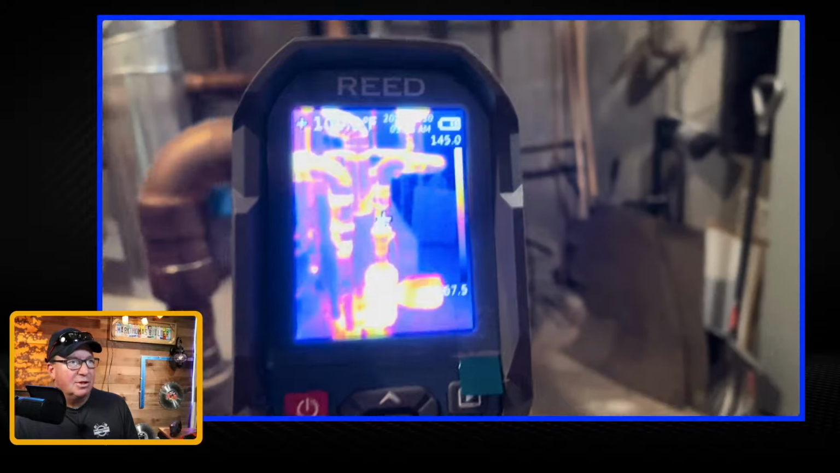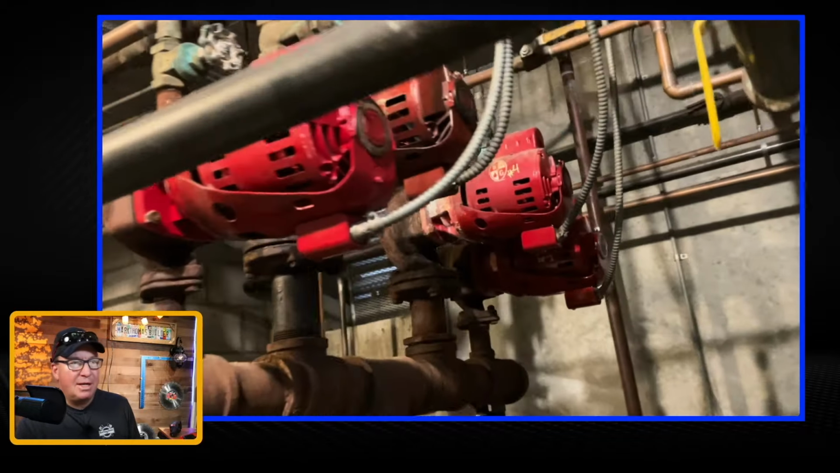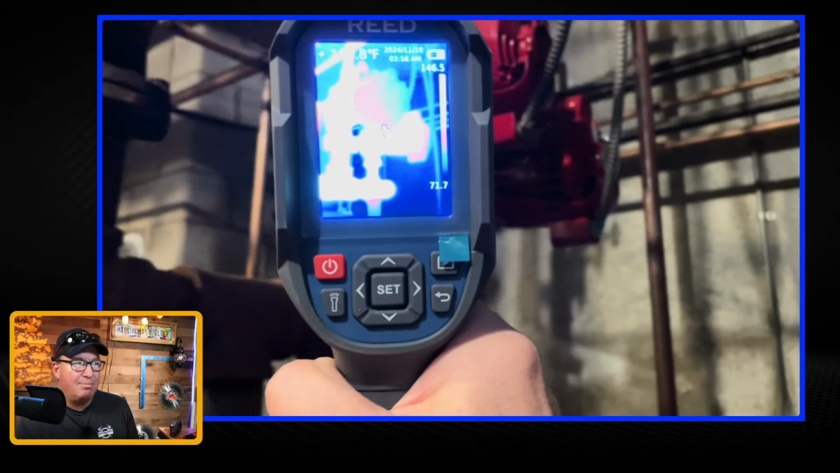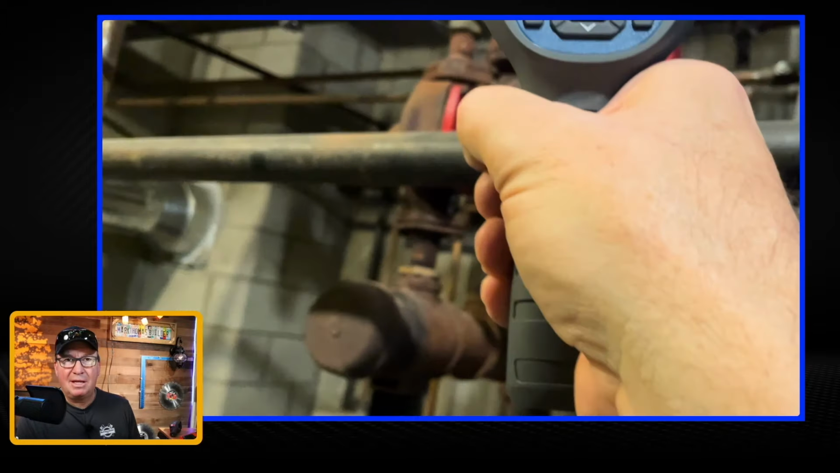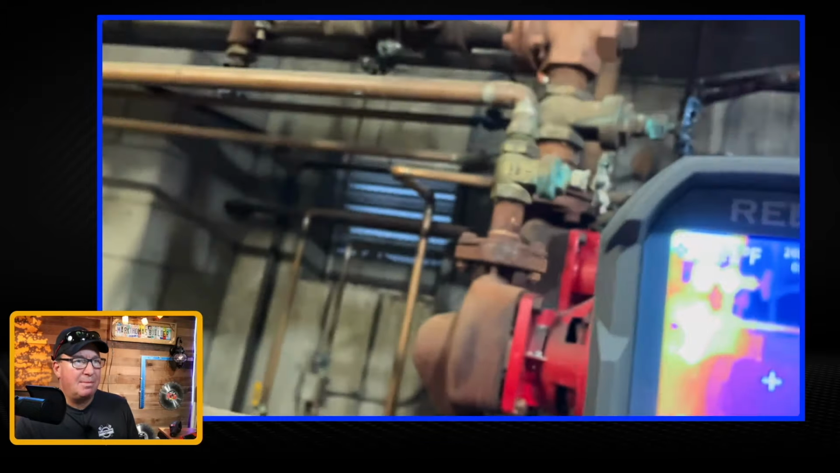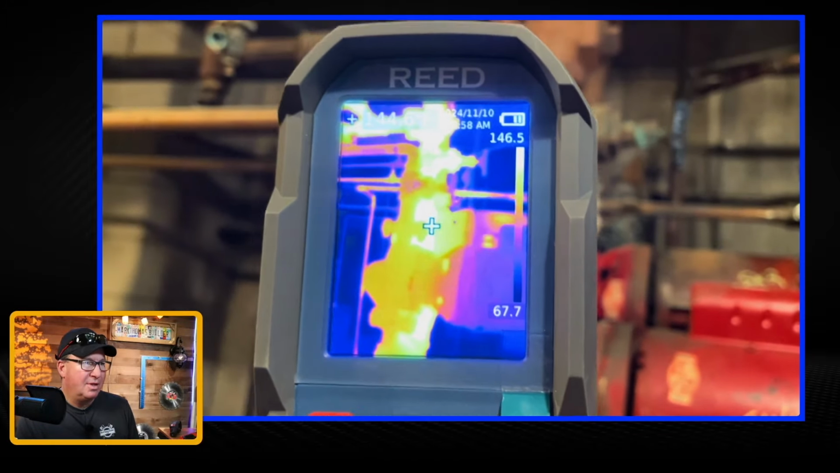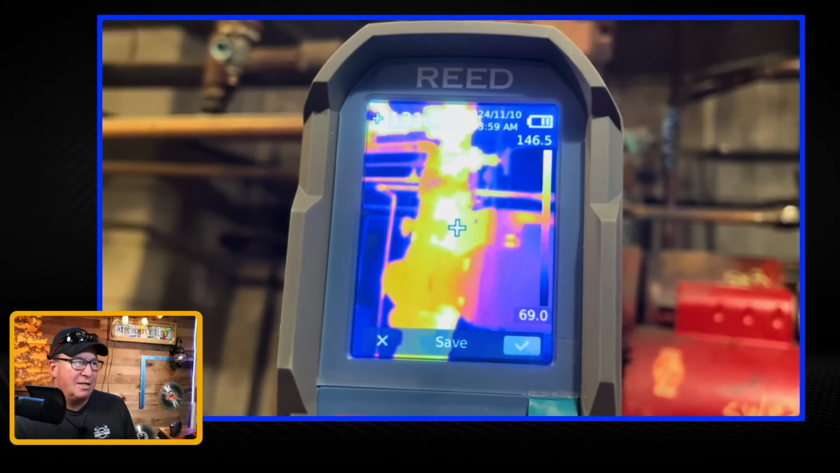All right, now let's look at some other pictures I'm going to take. So these 4 red pumps right here, these need to be monitored. They can get really hot and bearings going bad. So if you use this right here, you can just get a good sense of what type of temperature they're at. So you can see like the high and the low. The high is 146, the low is 69.